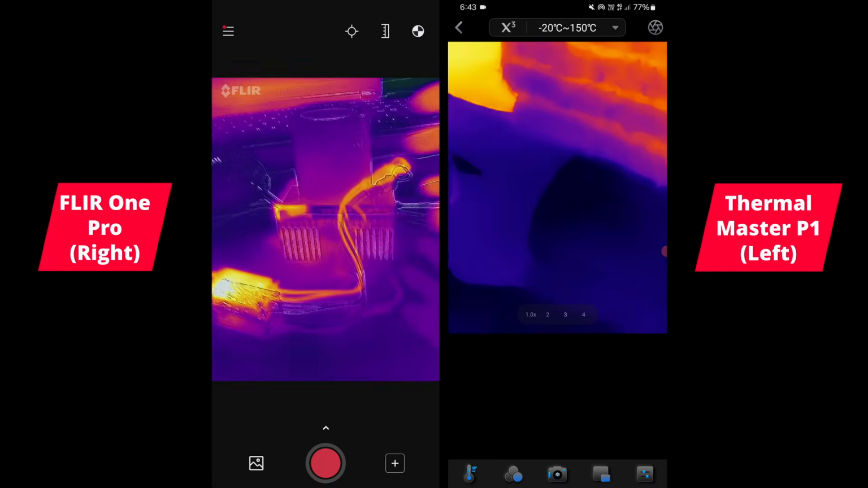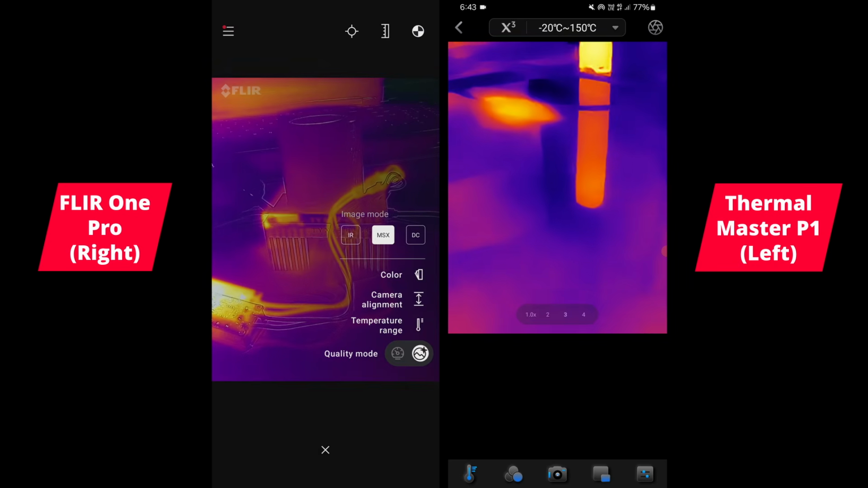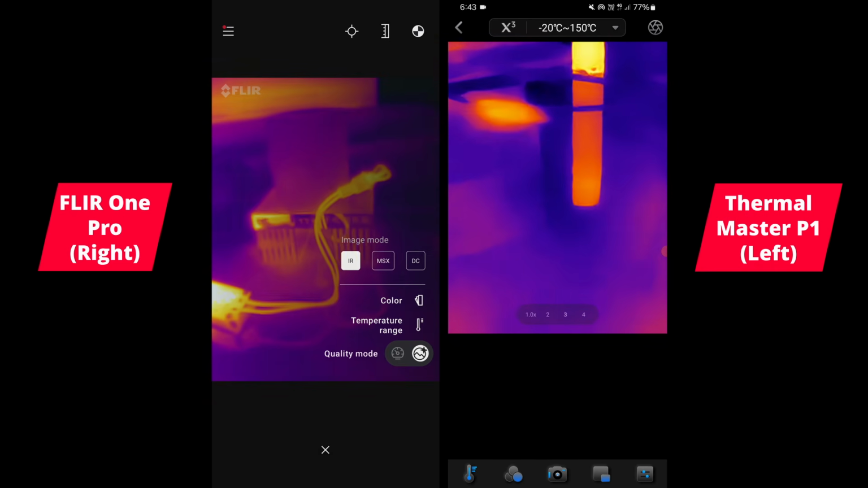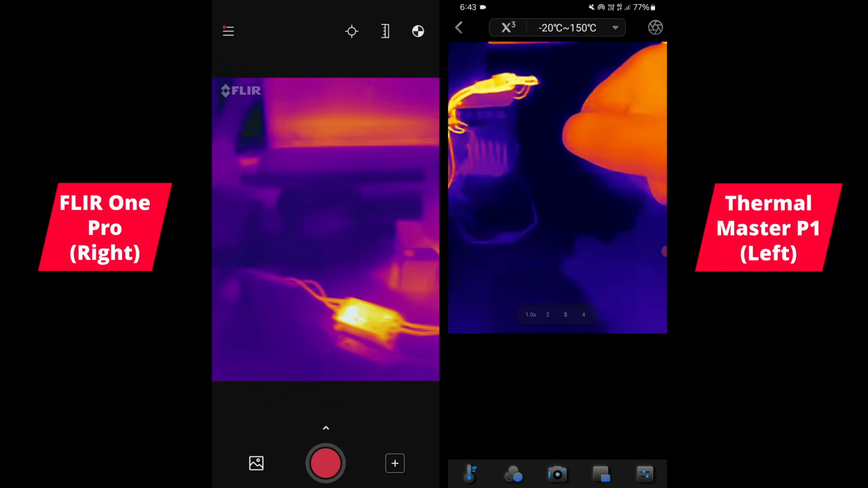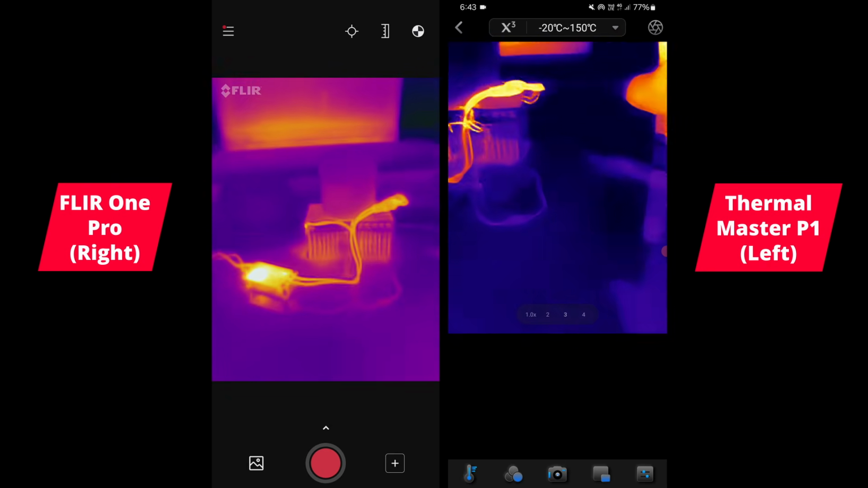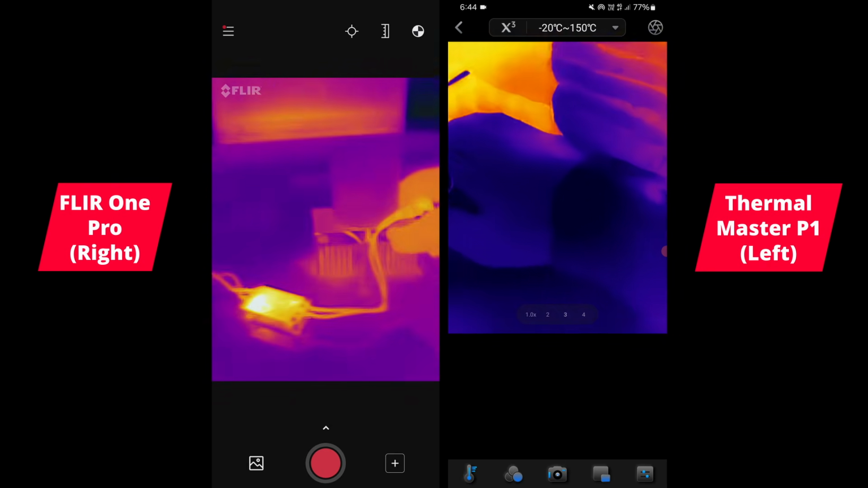FLIR. To make this fair, I'm just going to turn off the MSX on the FLIR. I don't really like it anyway. Maybe from mid-range or something like that, it helps to discern what you're looking at. But up close, I find that it just gets in the way.